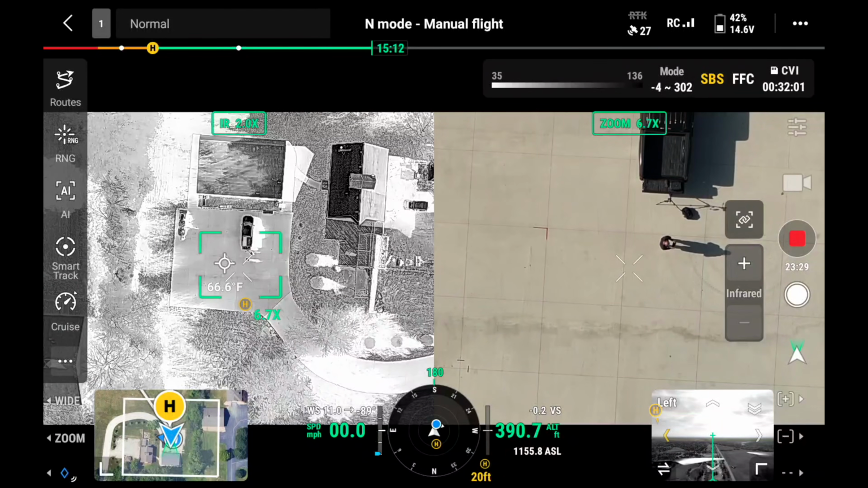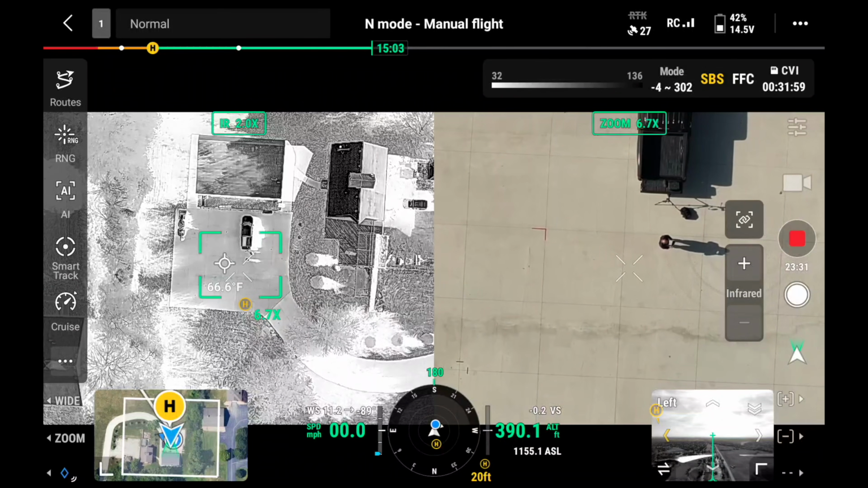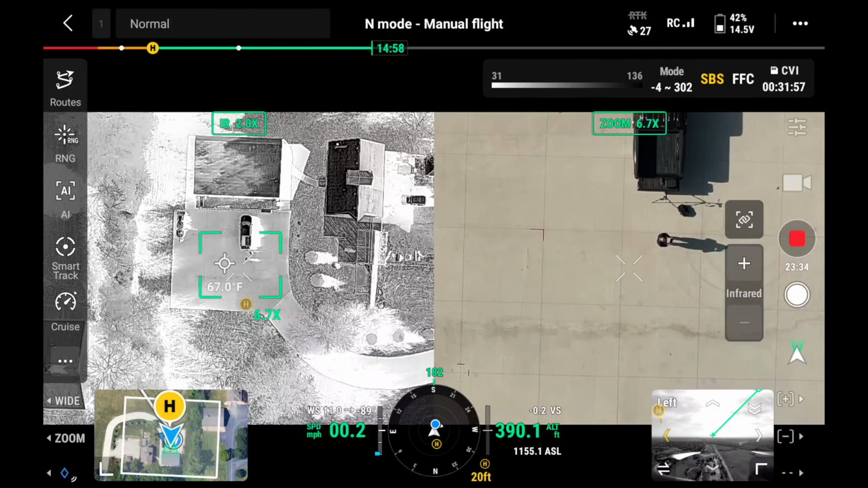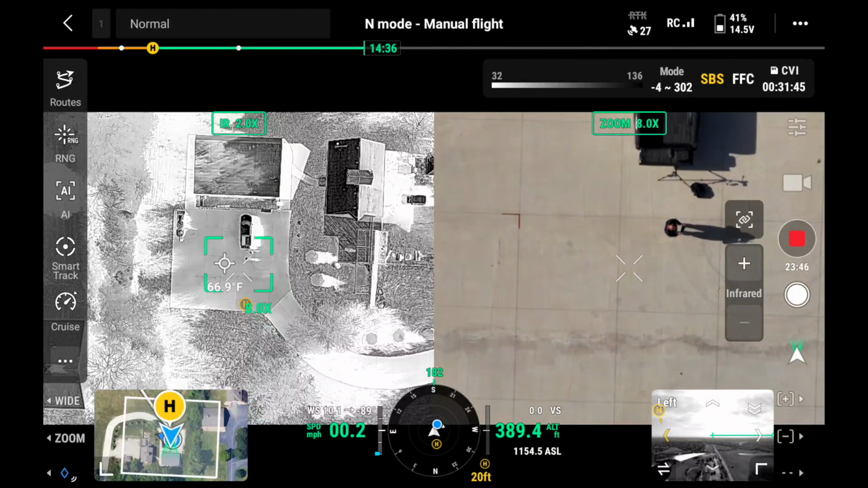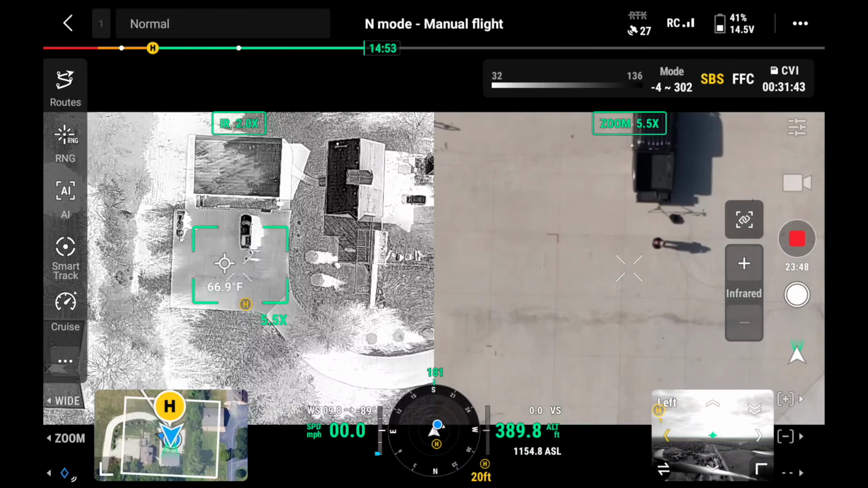Also, with both of these drones, you can do what's called a split screen. So you can have your thermal on the left-hand side of the screen, your color camera on the right-hand side of the screen. And when you zoom, you can actually make them zoom together. But that's a really good tool for people that are needing to see both the thermal heat signatures on the screen, but also want to see what's going on the RGB side.